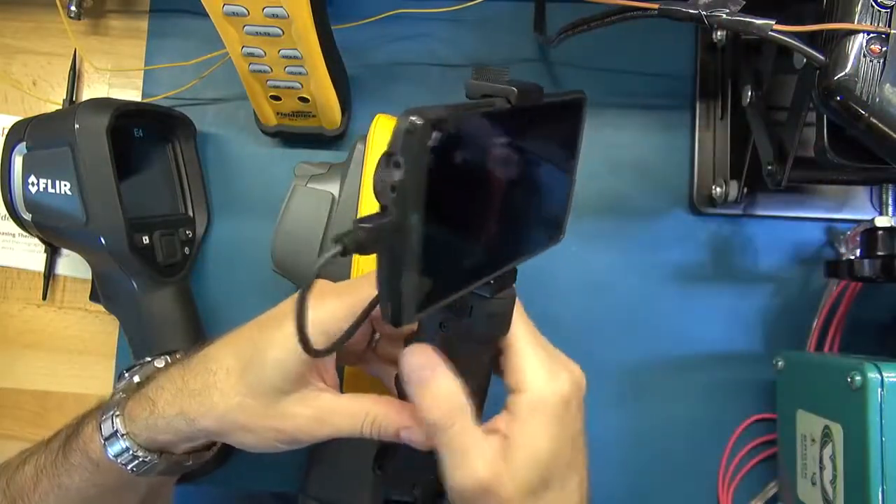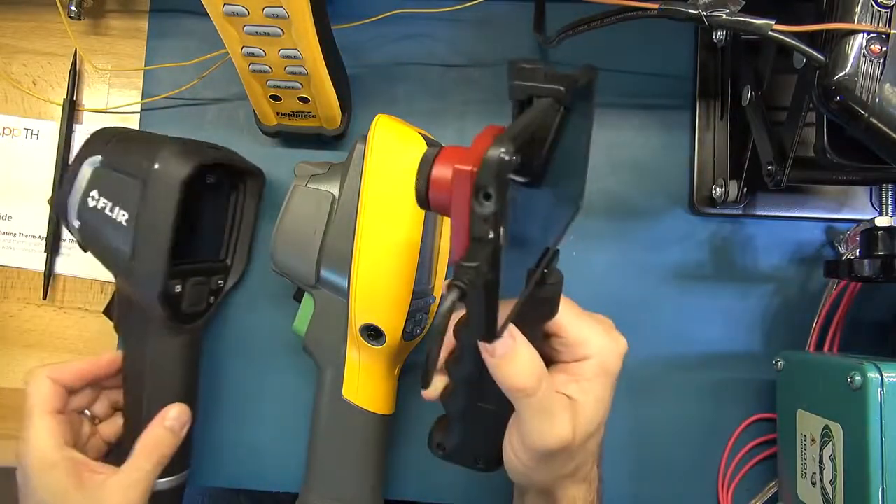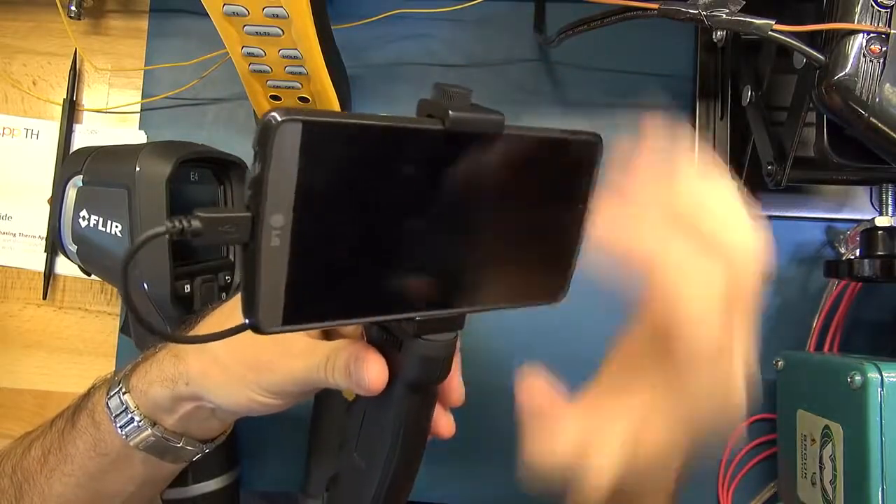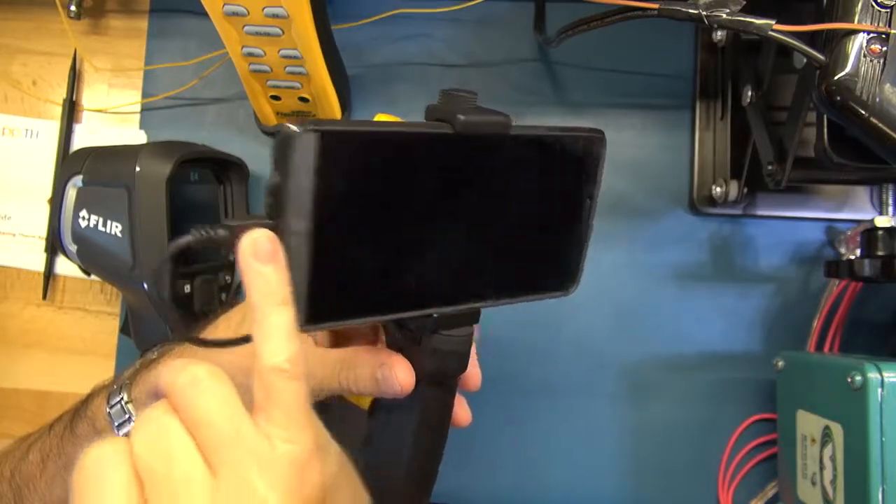If you're going to be doing several hours of taking images, that might be an issue. You might need to have a charger on hand for your phone, because you're not going to be able to supply power to your phone because you've got this in the USB port.